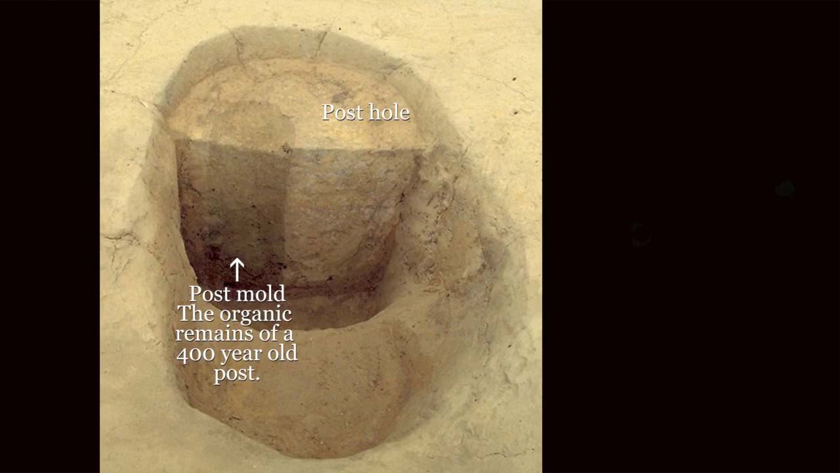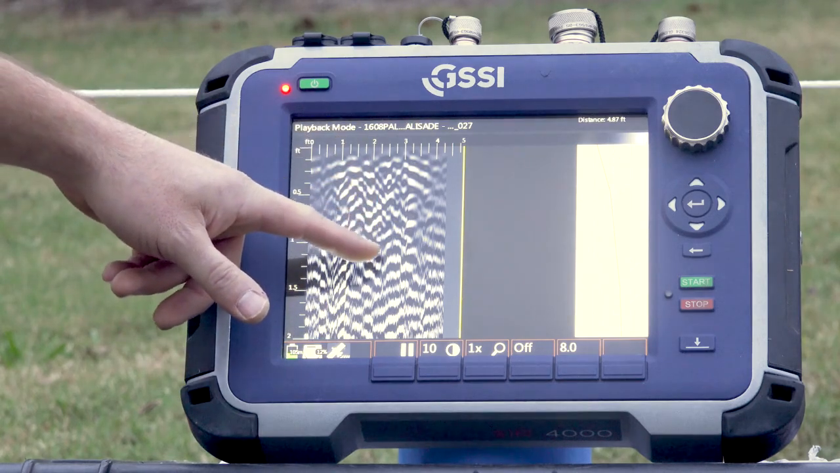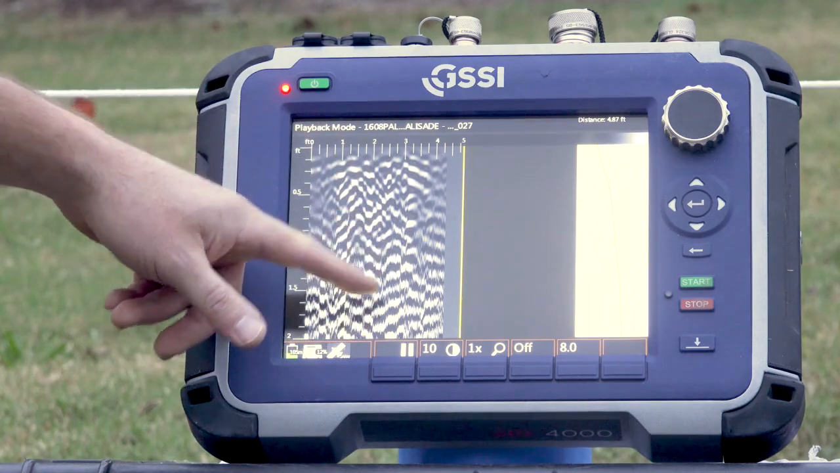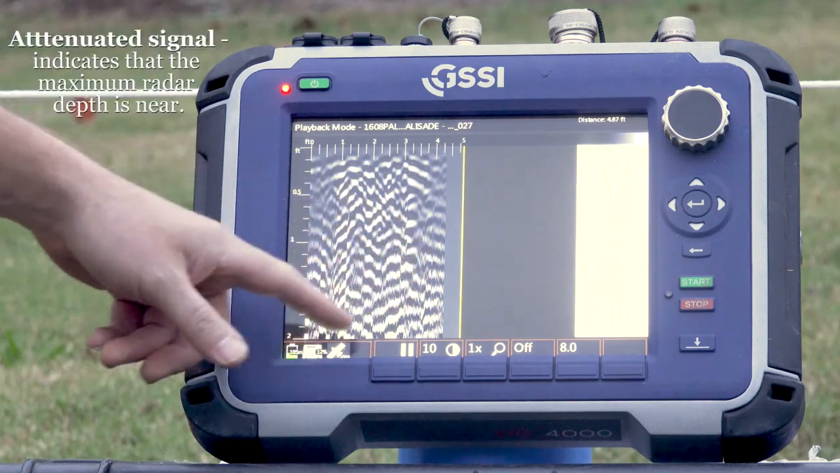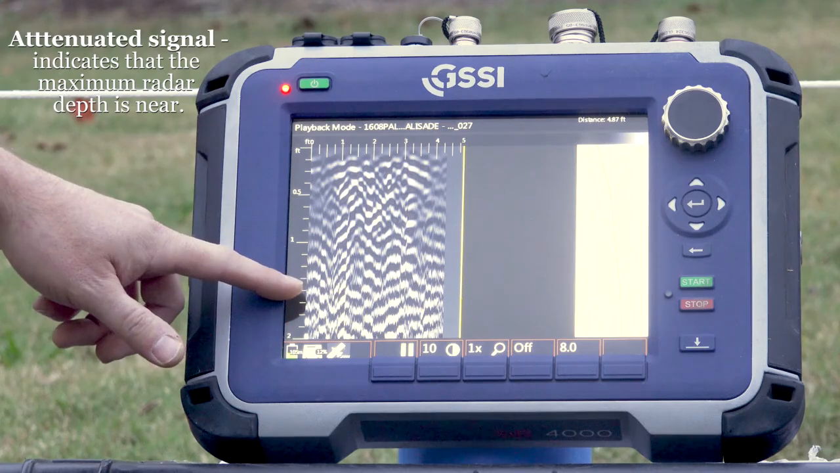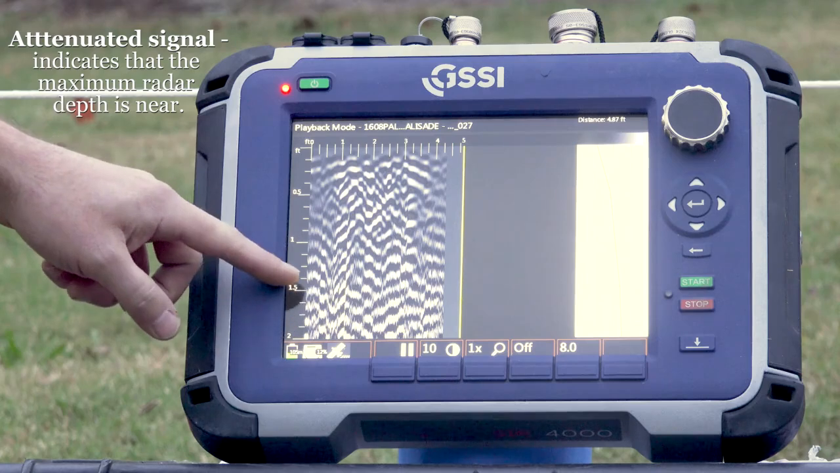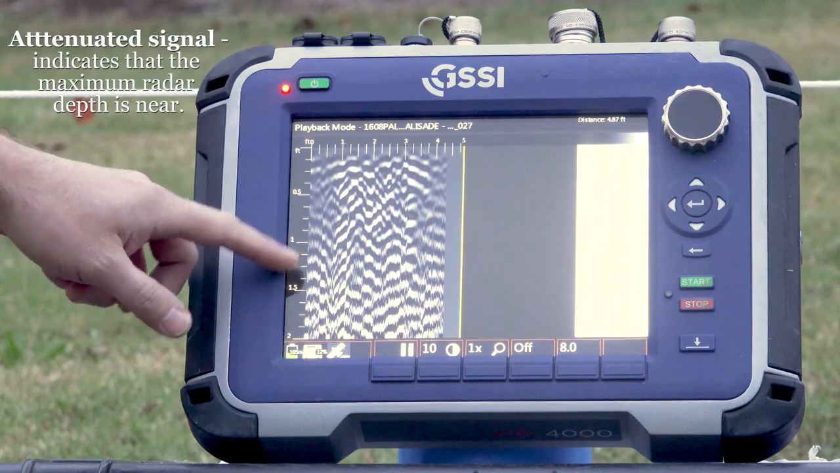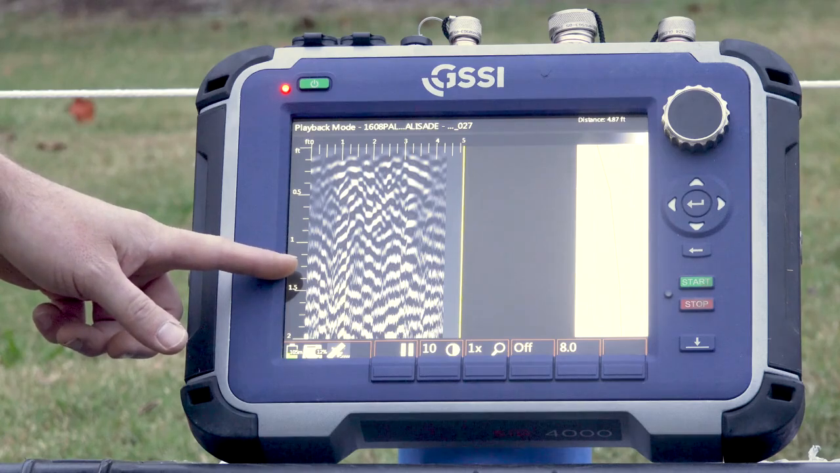Then, as we get deeper into the ground, we start to get an area that we call attenuated. This is really staticky, really noisy, and it's telling me that we're starting to max out the depth of the antenna in this location, because an antenna will eventually bottom out.